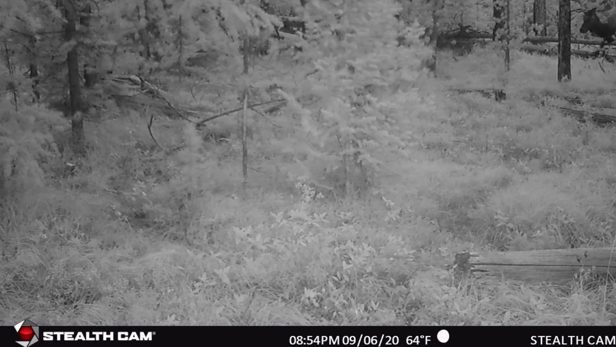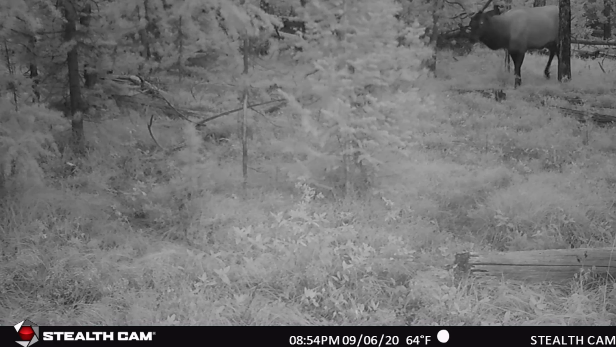And I wish that I would have set my camera just a little bit higher, because it cut off the top of his rack, but I think it was a 6x6, and a pretty nice bull for the area, and something that I would definitely shoot.